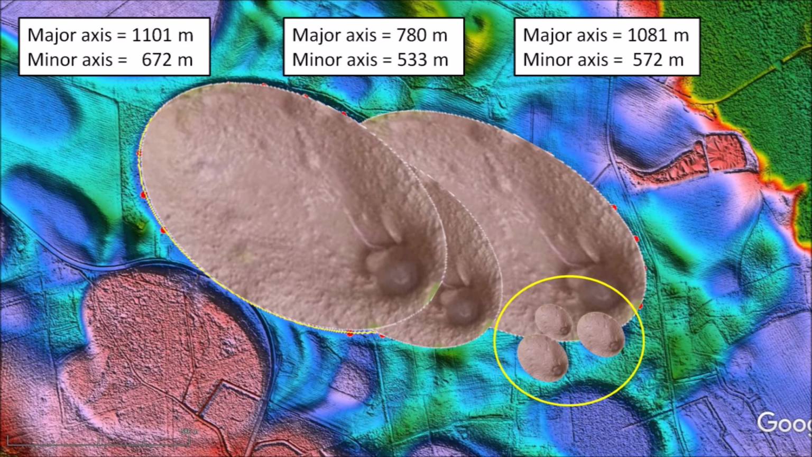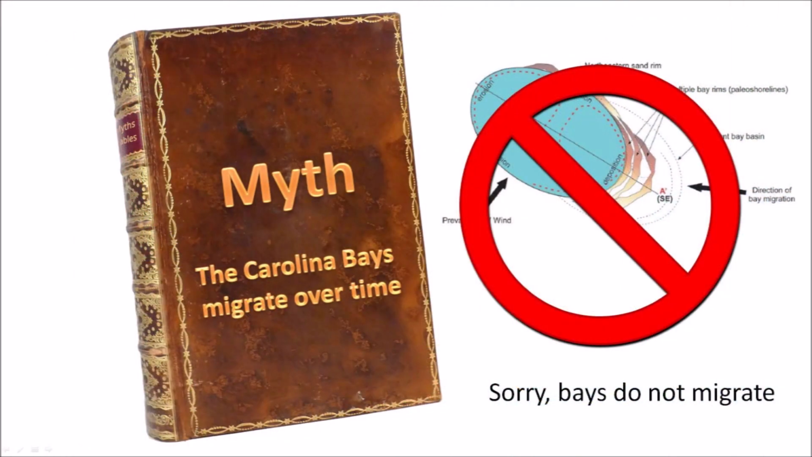The small bays along the margin of the first one were not mentioned in Moore's paper. Small details should not be ignored. The migration story cannot account for these small bays. These small impact basins were created by small projectiles with very high ballistic trajectories that impacted the ground after the bigger bays had formed. The idea that the Carolina bays migrate is a misinterpretation of overlapping structures. If Carolina bays could migrate, they would all migrate, not just a selected few. This is definitely a myth.